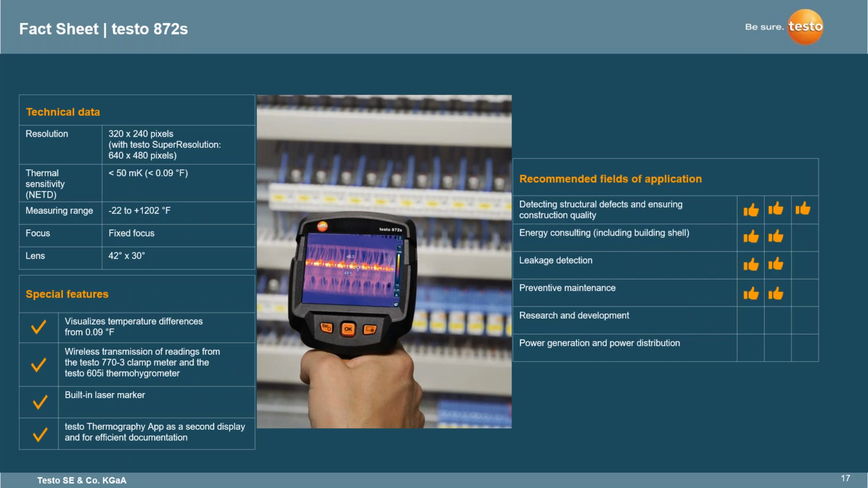Now for the Testo 872, the resolution is bumped up even further to 320 by 240. And again, with super resolution, we're going 640 by 480. Your thermal sensitivity is at 50 millikelvin, and your measuring range is -22 to 1202 degrees. Again, a fixed focus camera, a different lens, a 42 by 30 lens.